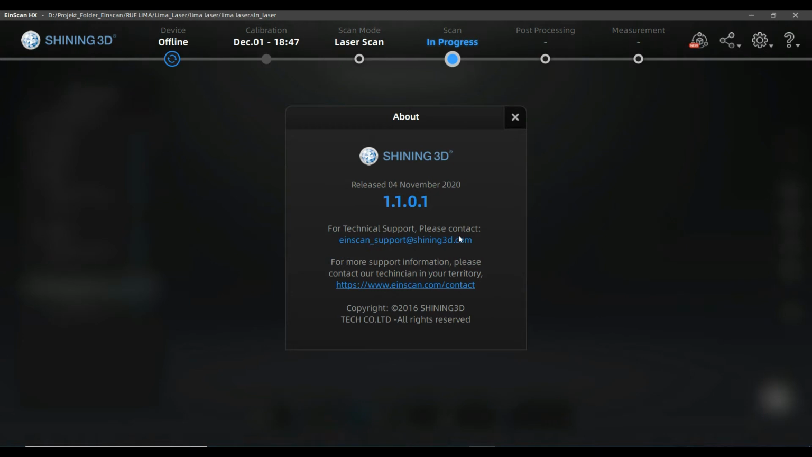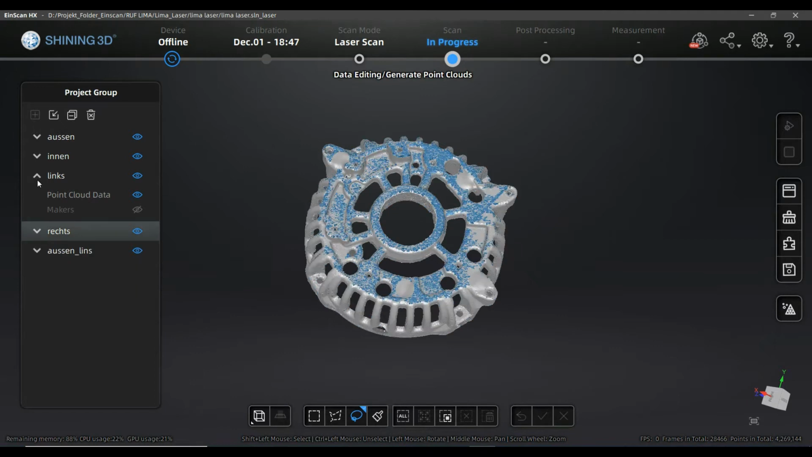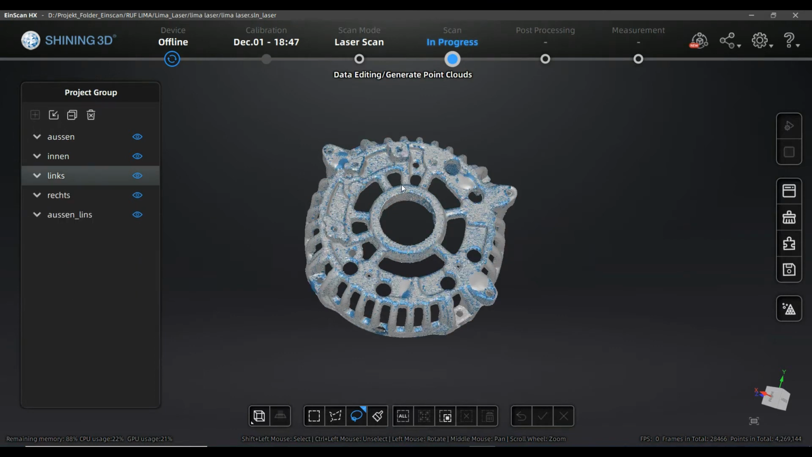So in this video you created your scans, you cleaned them and aligned them to each other, and right now it's time for merging a model. I already created a video on this topic shortly before the latest version of the EinScan software was available, so you will get some information twice if you already watched it.